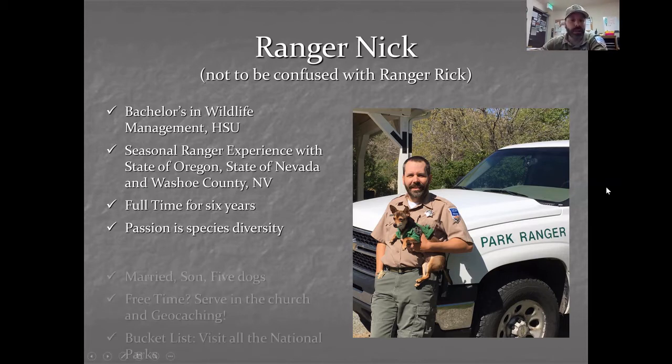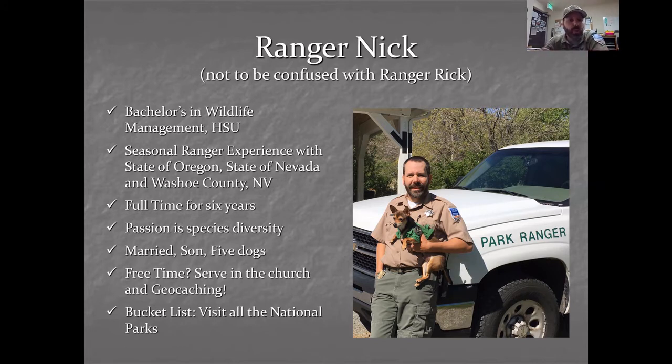I am married to a beautiful woman named Dina. I have a son who's in college now, and we also have 5 little Chihuahua rescues. Here's a picture of one of them. His name is Ranger. During free time, we love to serve in our church together and go out and geocache. If you don't know what geocaching is, it's a high-tech treasure hunt using satellites. It's a lot of fun. We'll have to talk about that later. And on my bucket list is visiting all of the national parks. That's one of my bucket list items.